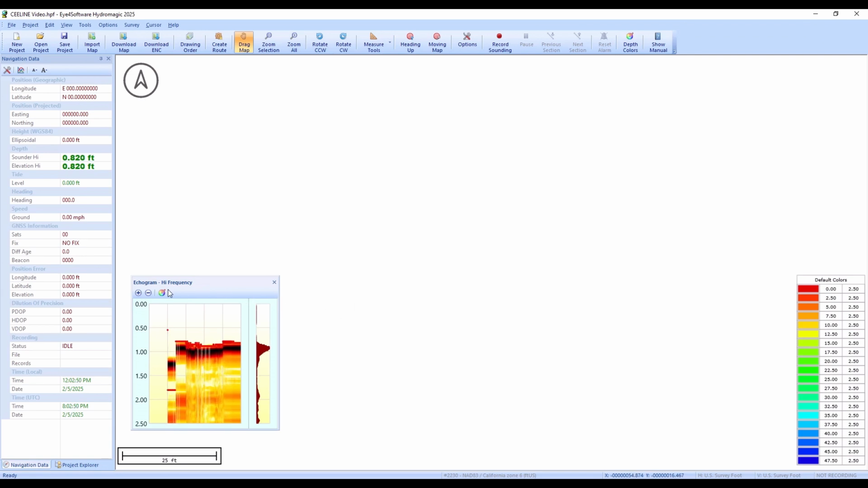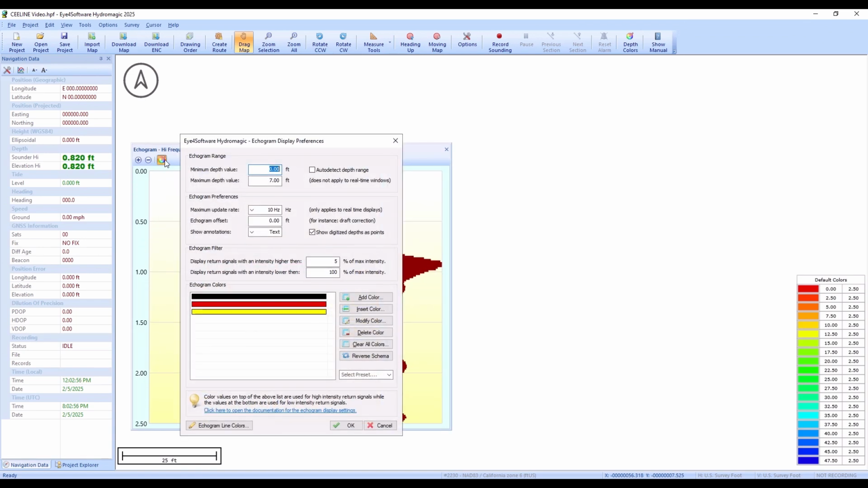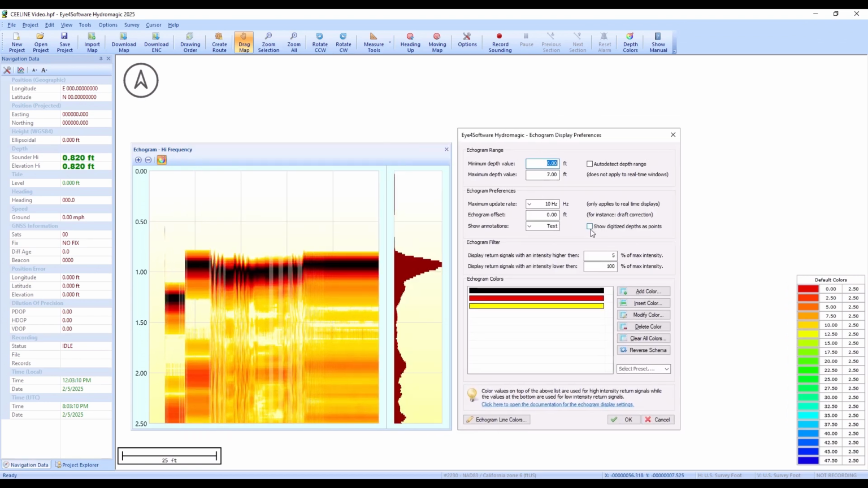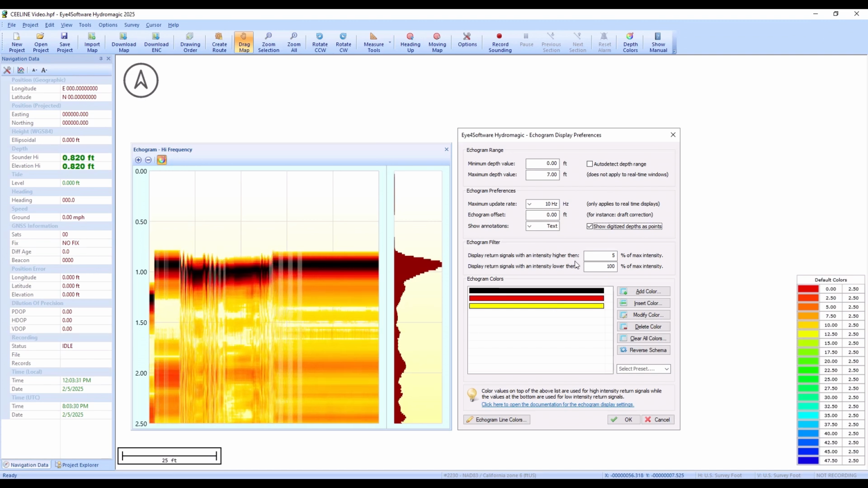So that's the echogram. On the setup options for the echogram itself, we click on colors. The default is actually to remove the digitized depths as points, to make it a little bit cleaner when it first opens up. When you've installed Hydromagic, this will be unchecked. So if you want to see your digitized points in your echogram display, then you have to go in and check this. And you can change the range of the minimum maximum depth of display. These color bands, this black, red, yellow is quite good, so you would be recommended to leave that as it is.